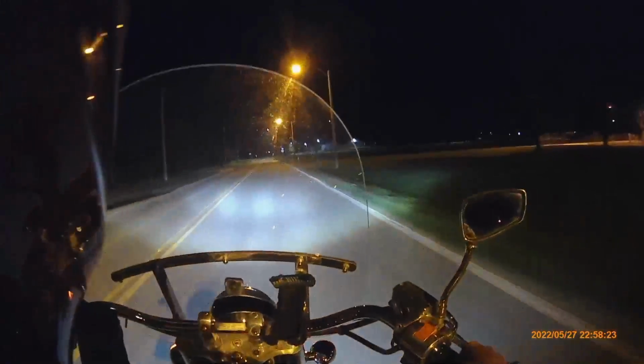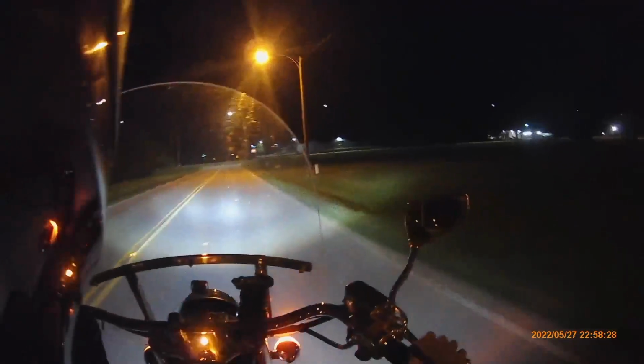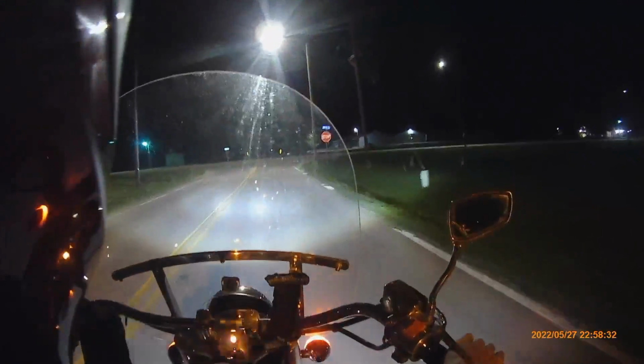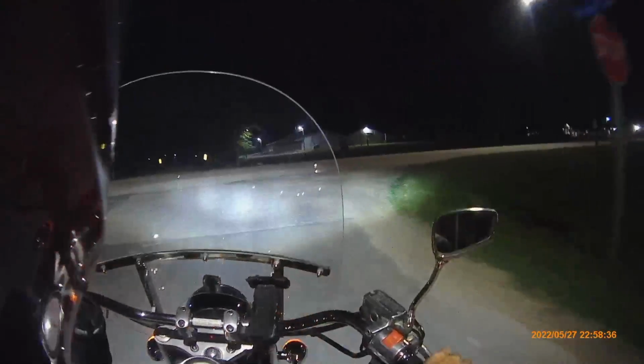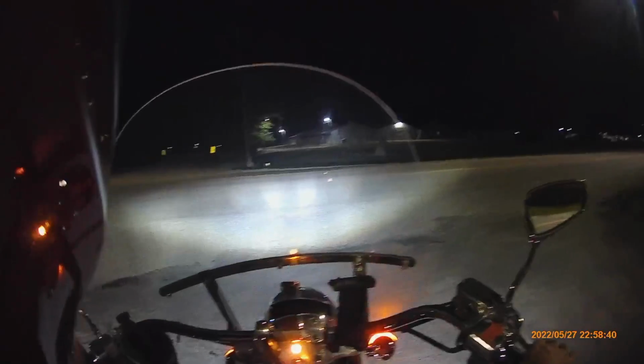But honestly, it was really weird at first because I kind of thought maybe he was a motorcycle, because I couldn't tell, couldn't see. But then I thought the headlight that was burned out or low was actually a park light. So then I realized he was a car. There's nobody out tonight, Friday night.